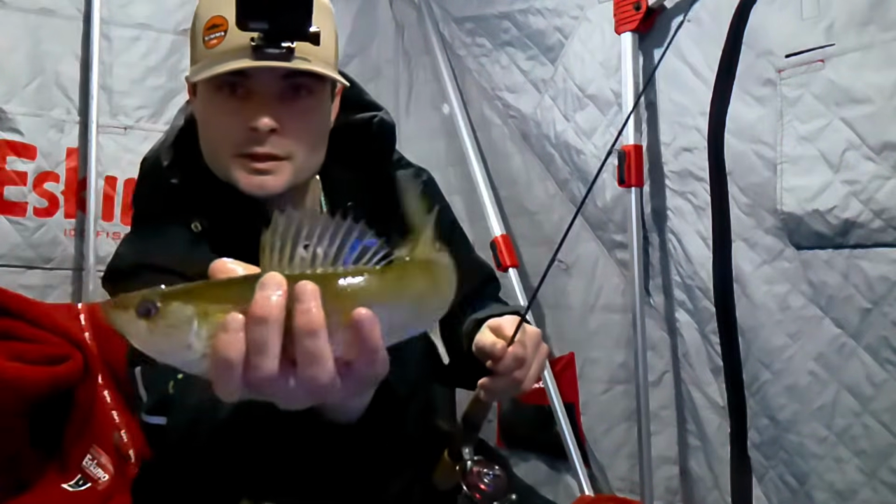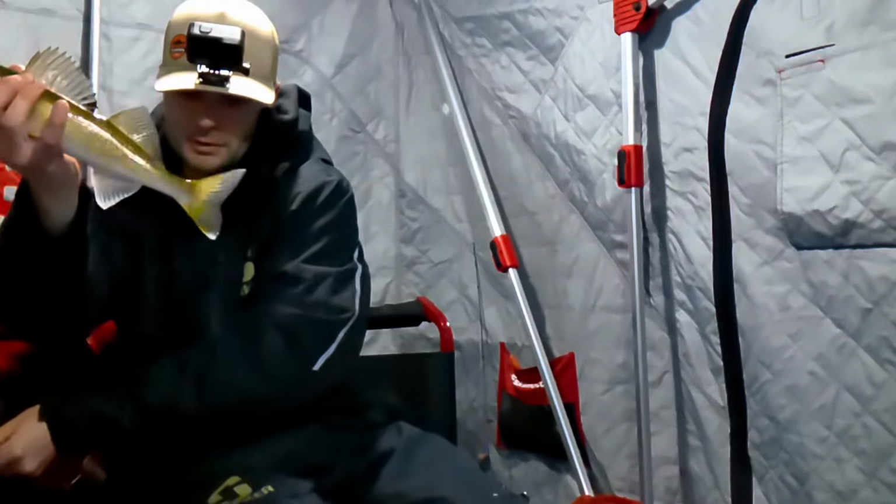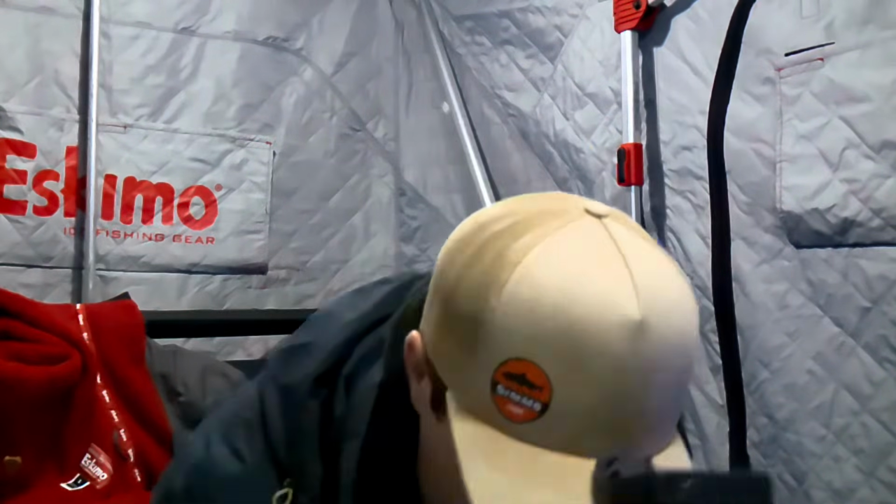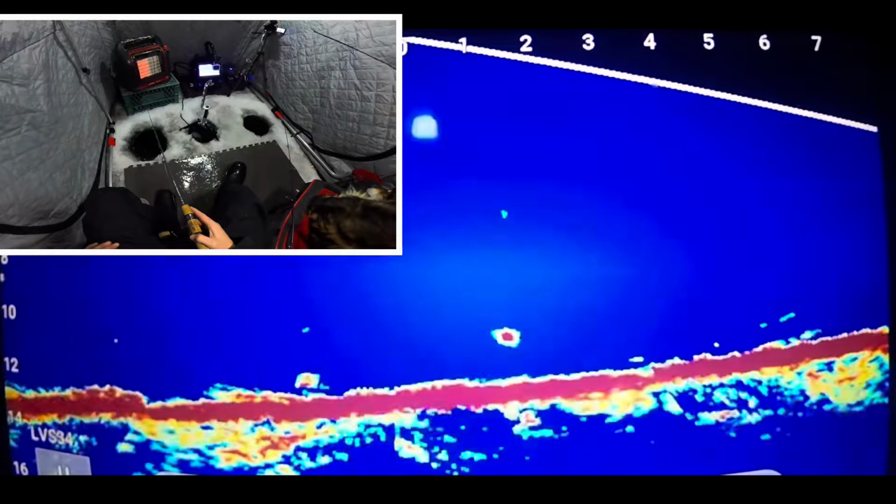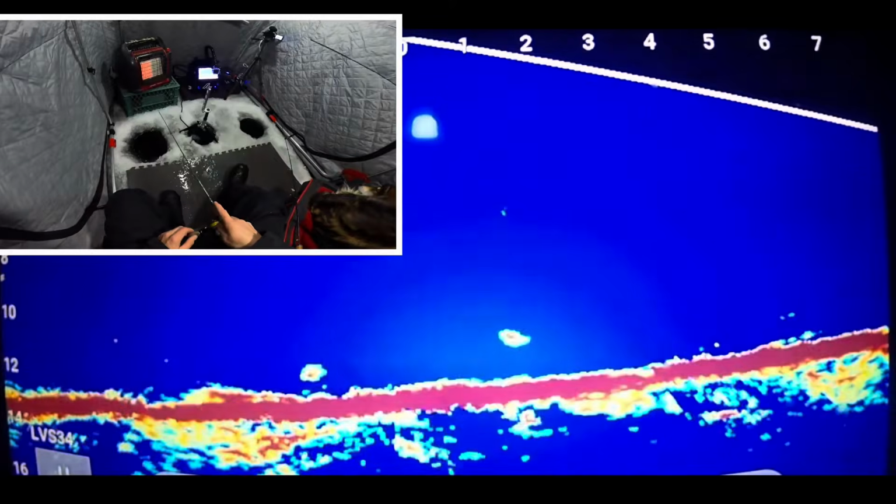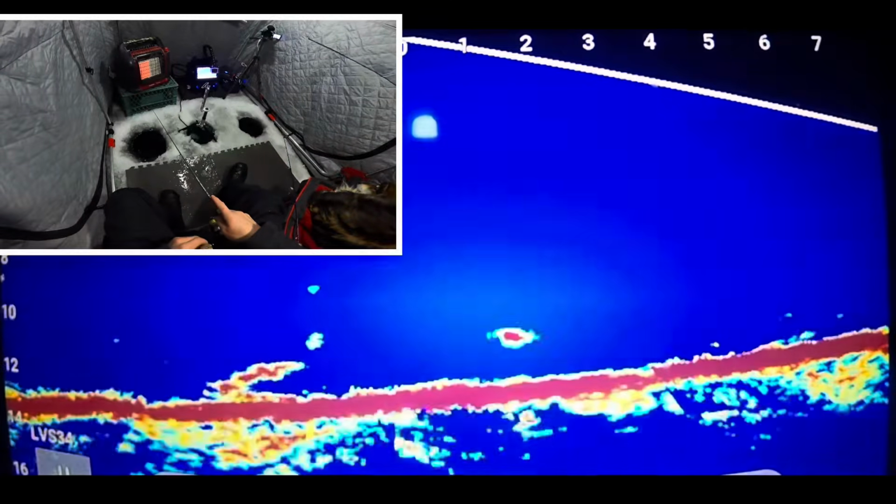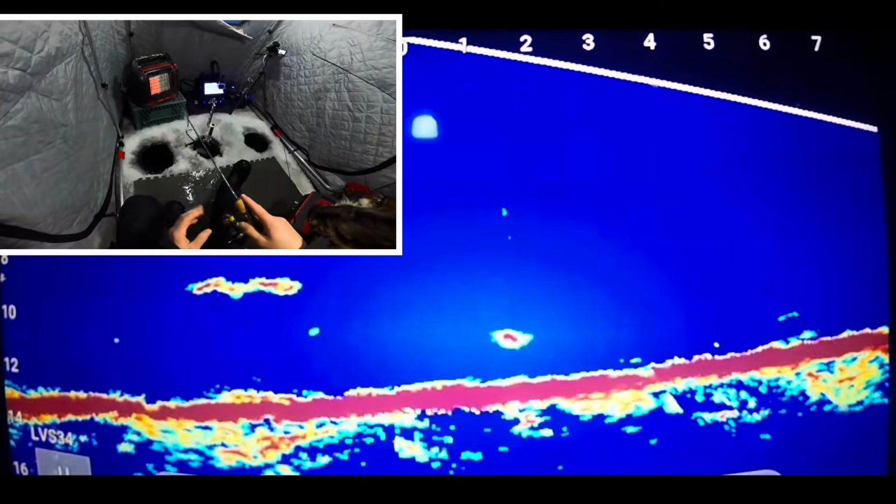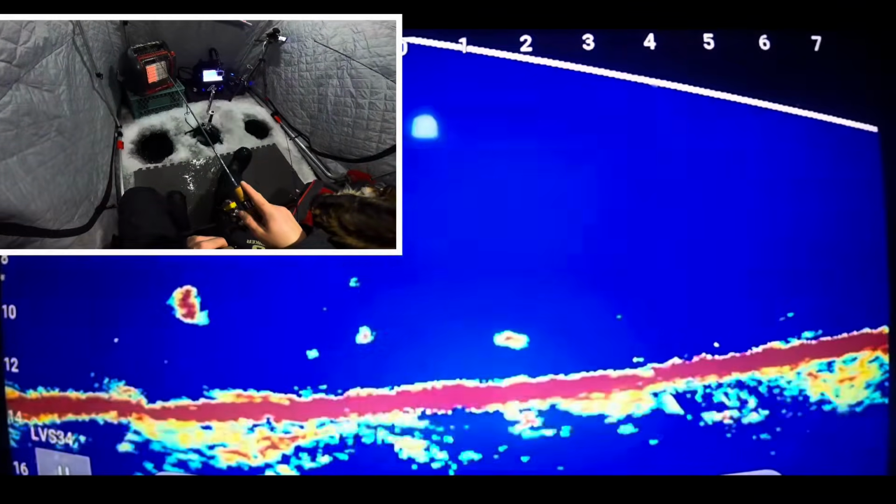Another little cookie cutter chasing around. This guy hit me like 2 feet under the ice. Pretty cool. I'm crawling in on the left side. You can see the bottom. Oh yeah, he's flying in. Up, up, up. Oh, I missed him. He nipped it.